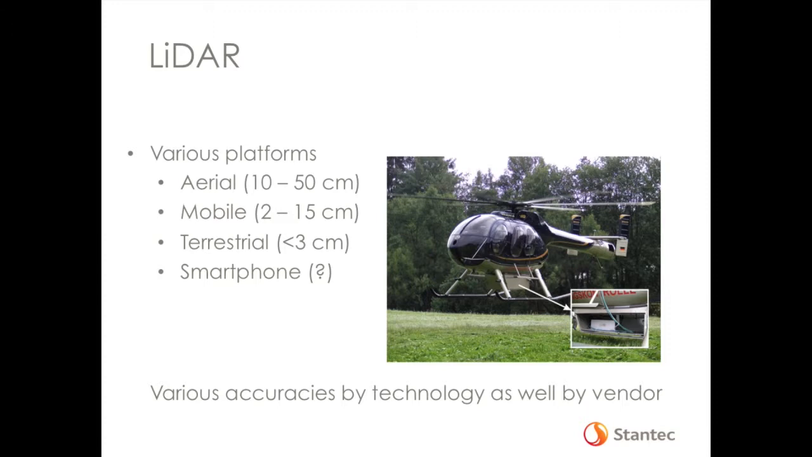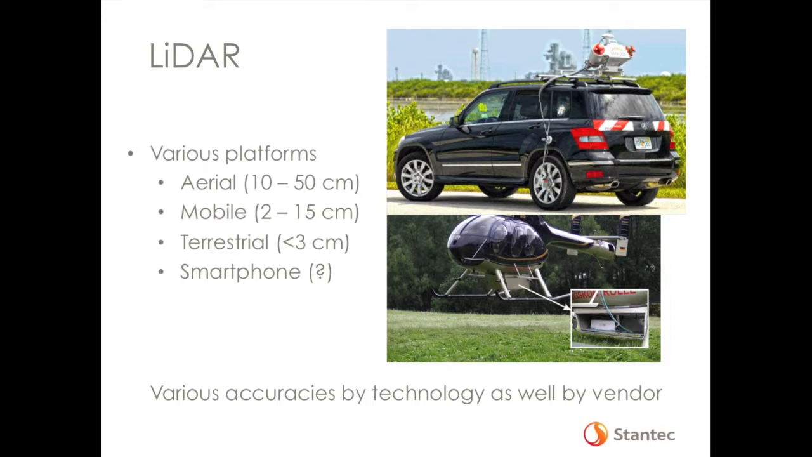So aerial data typically only gets to about 10 to 50 centimeters, horizontally and vertically. Better vertically than it is horizontally, so definitely things to keep in mind when you're dealing with large-scale terrain data. It is very good, but part of that depends on who collects it, when it was collected, and what sensor was used.